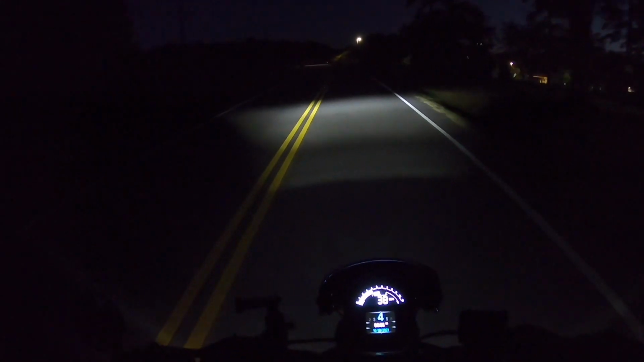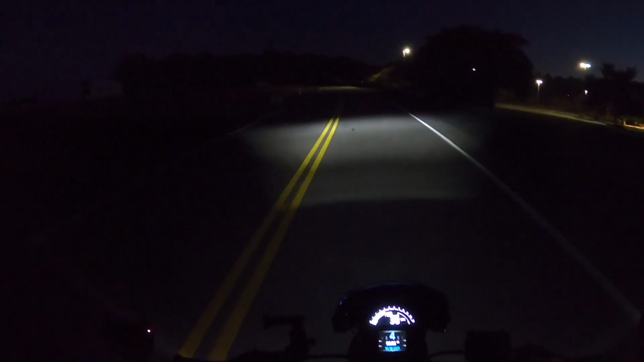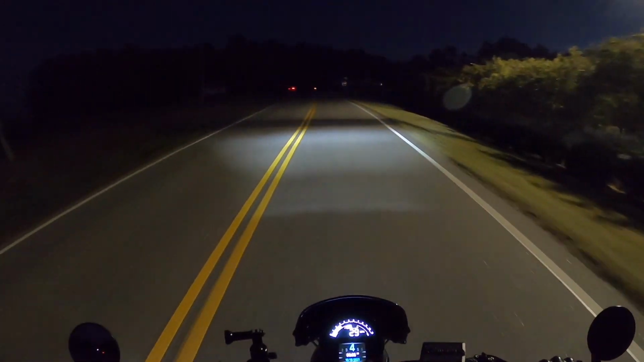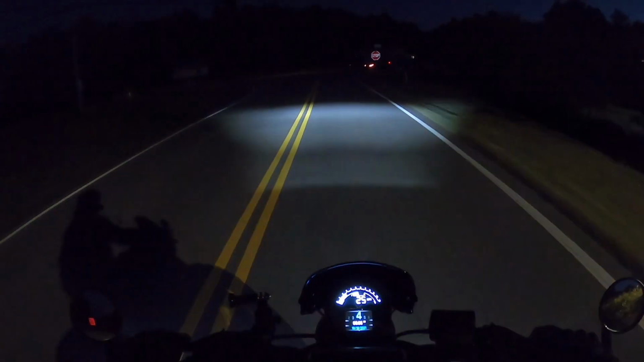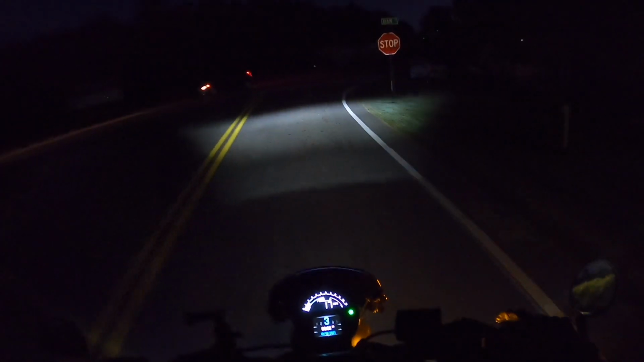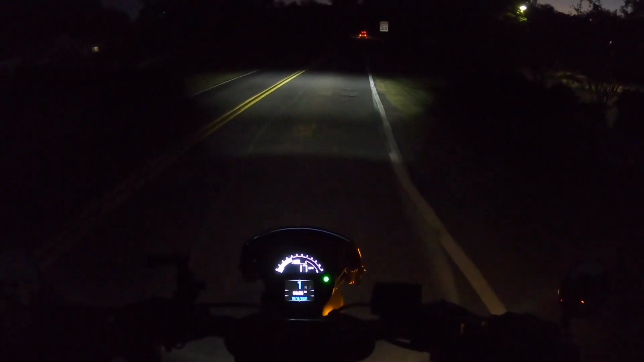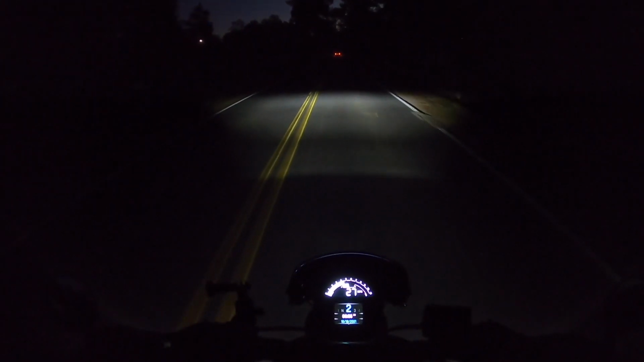I would not want to go very fast on unlit roads where there was going to be a lot of traffic and you can't use the high beams. I think that would be a little dangerous. But as far as in-town speeds go, if you're going to stay under 35 miles per hour, then it works fine.